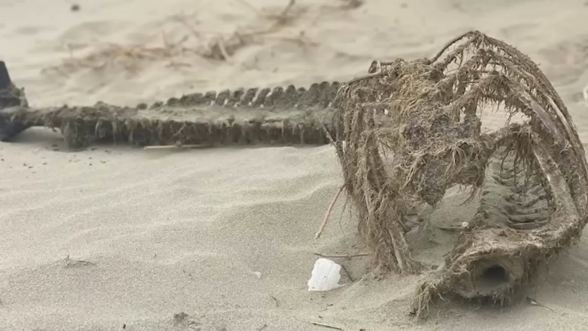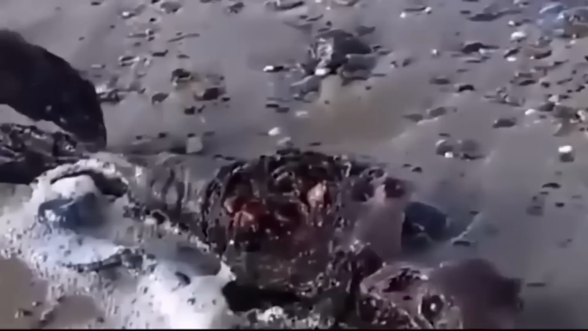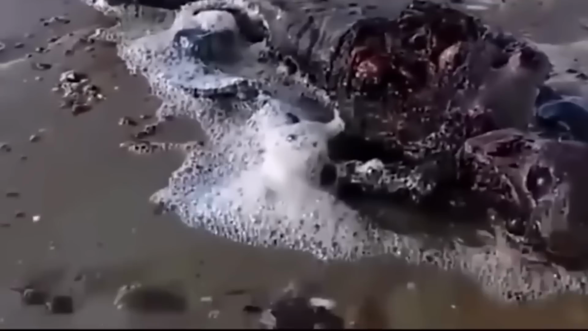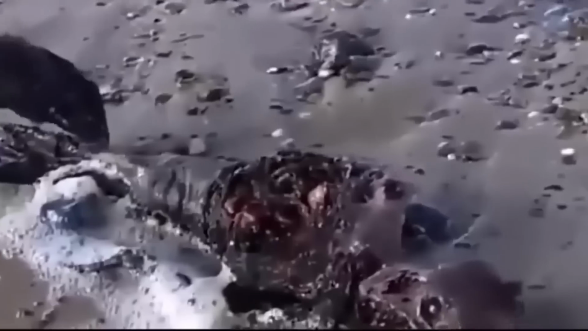Two mysterious skeletons are discovered on a beach in Great Yarmouth, Norfolk. One is slightly larger than the other. What is unusual about them is that both seem to have tails like a fish. Are these mermaids or some convoluted hoax?